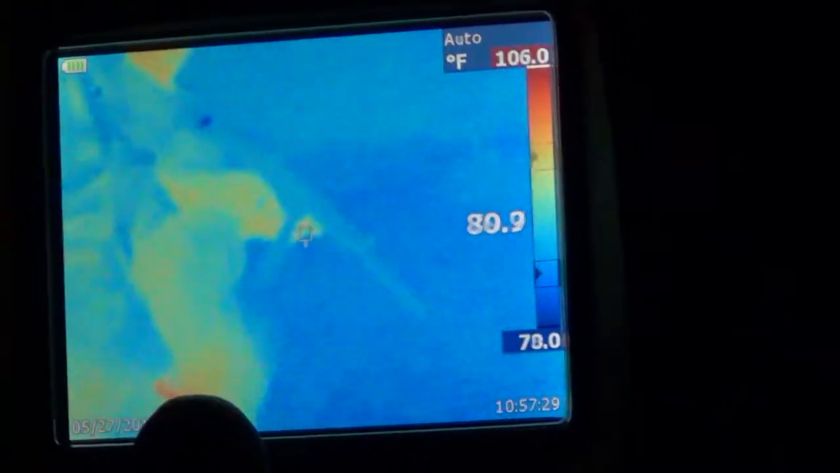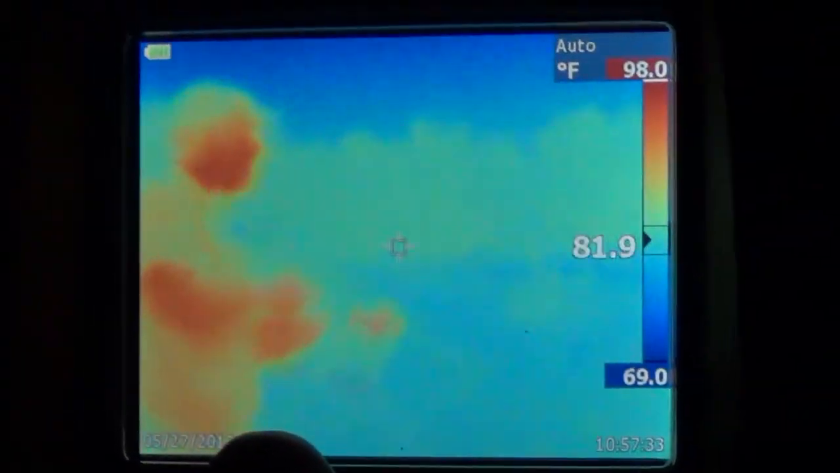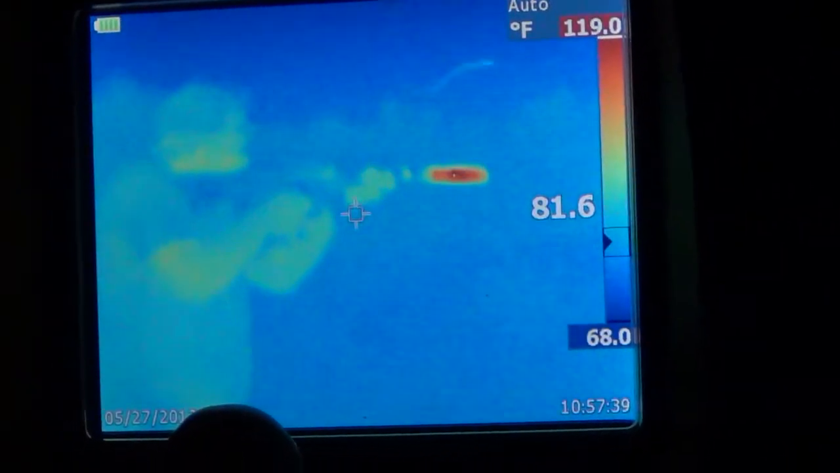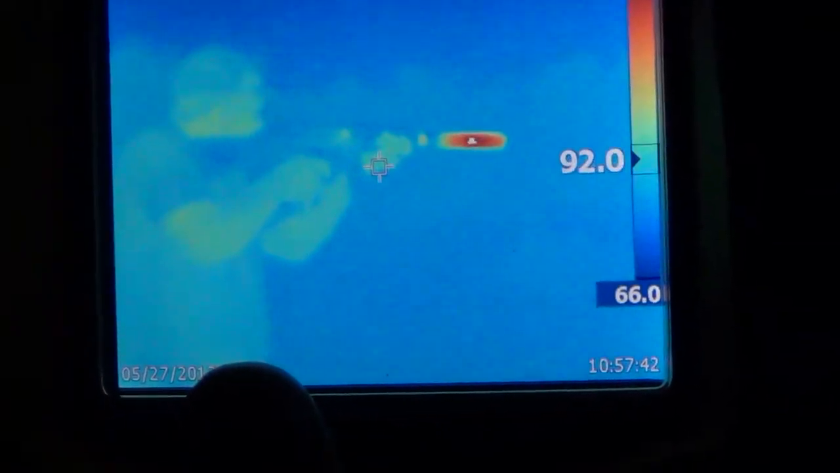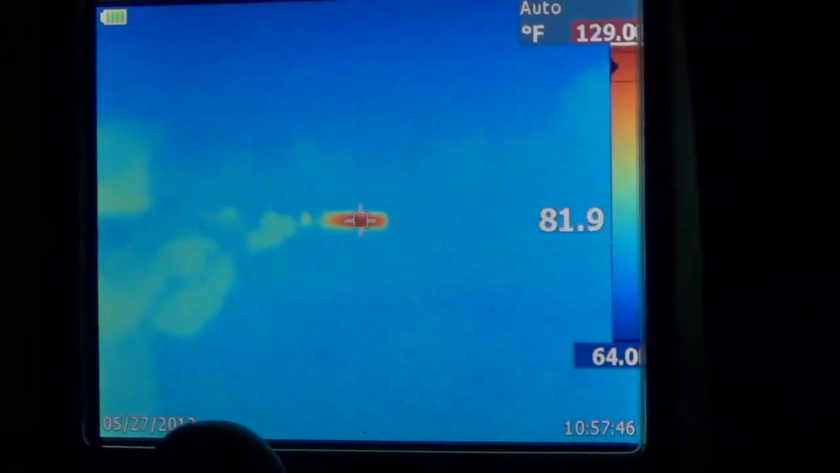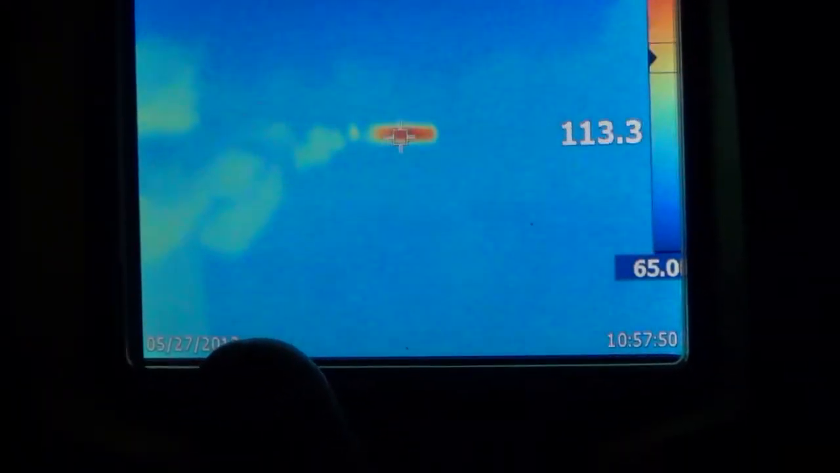All right, we got behind that. What do we got behind that? Yep, 40 suppressed. Go, go, go. Oh, wow. That got hot. We're reporting 130 on the suppressor. Oh, that's hot. That's cool.